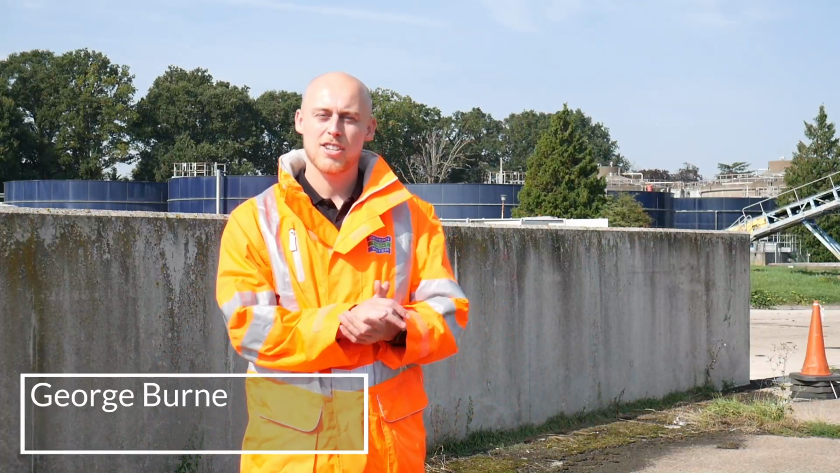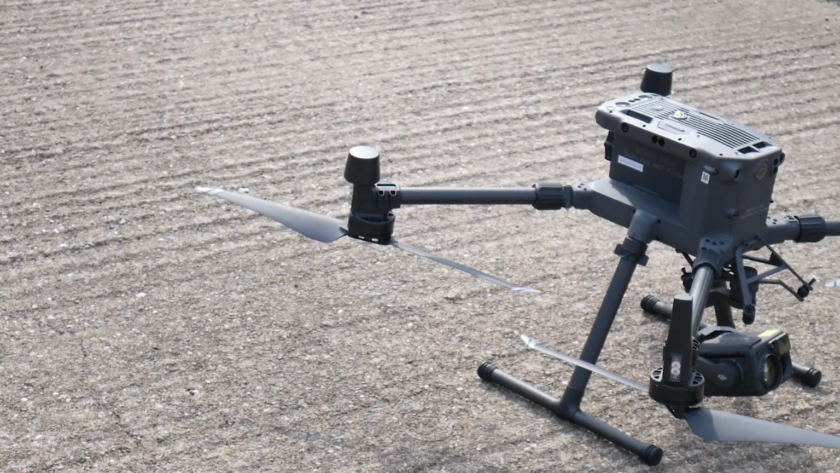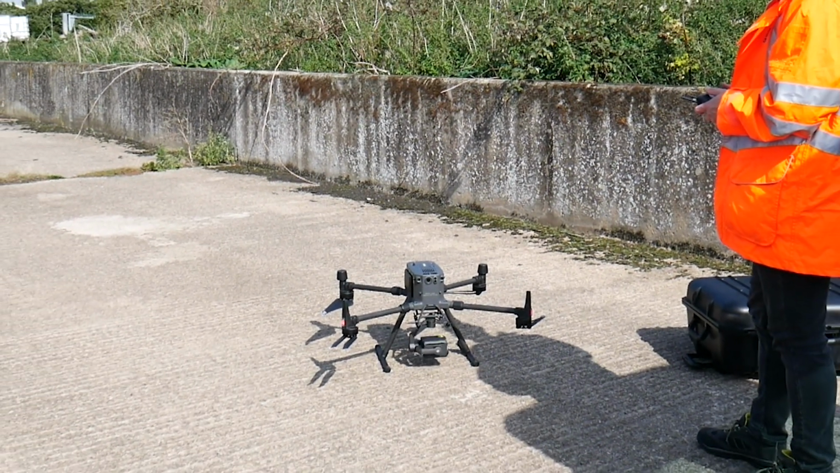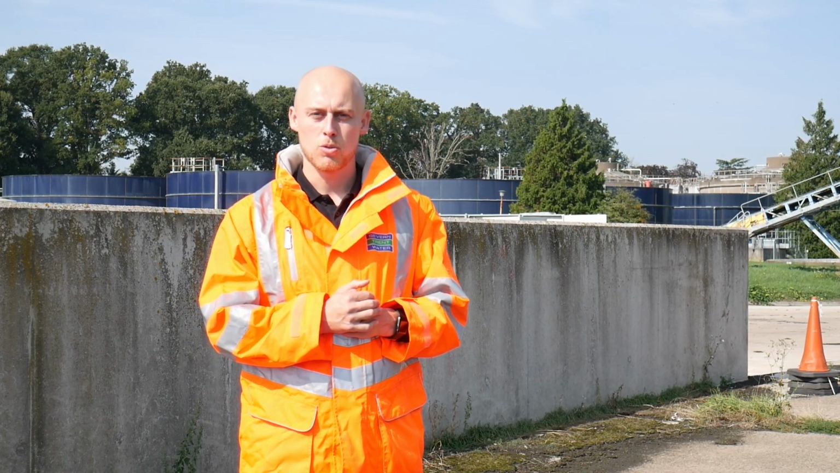Hi, we're here today in sunny Worcester with Severn Trent Water, where we're going to be highlighting the M300s, the new DJI drone, specifically for inspection. Today we're going to be looking at key inspection features such as the AI hotspot and also the quick inspection tools that it now offers.